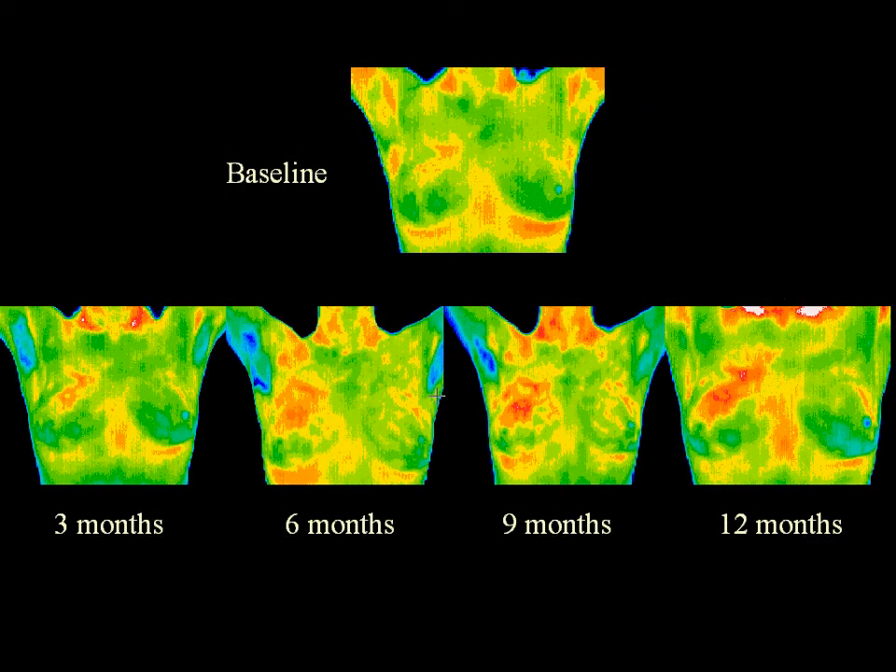In this 37-year-old patient, the first baseline thermogram showed a slight hyperthermic asymmetry in the right upper breast. A follow-up study showed the pattern had progressed. A mammogram was ordered and no distinct findings were found. A recommendation was to repeat the mammogram in 1 year. However, the patient continued to do thermography with progressive changes and demanded a mammogram in 6 months.